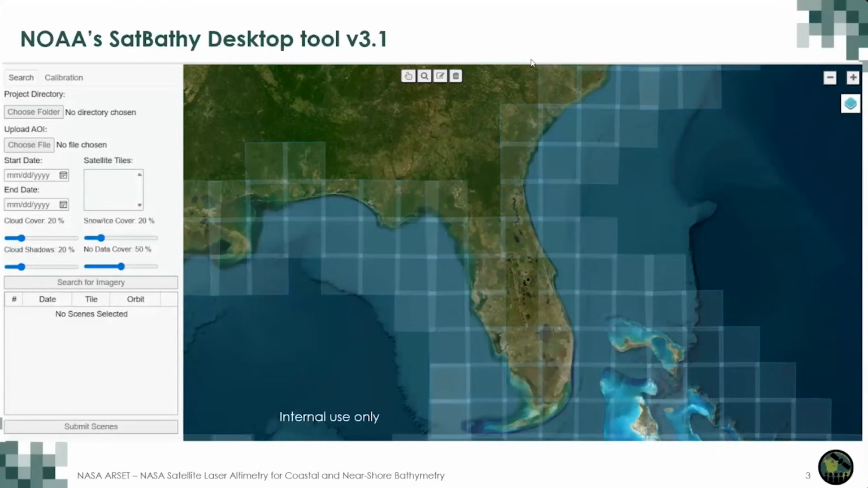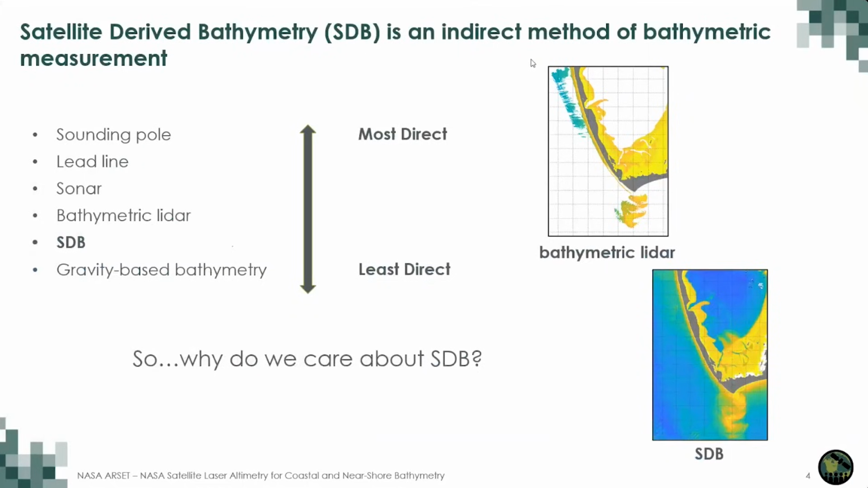So NOAA SatBathy desktop tool version 3.1 is now official. This is the interface. The whole purpose of the SatBathy tool is to automate the creation of satellite-derived bathymetry. And I should say that this desktop tool is for NOAA internal use only at this point, but I will talk about the future of SatBathy in a bit.